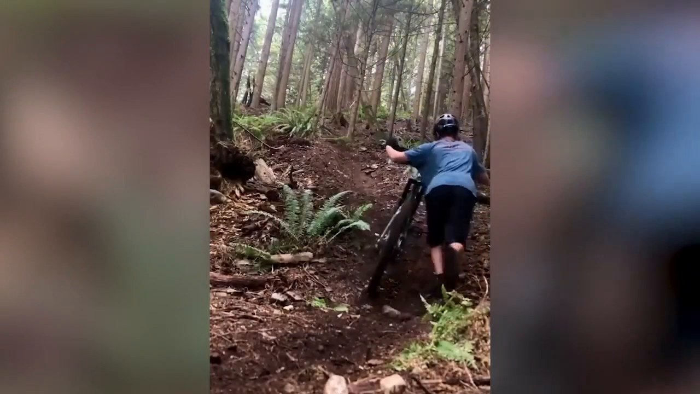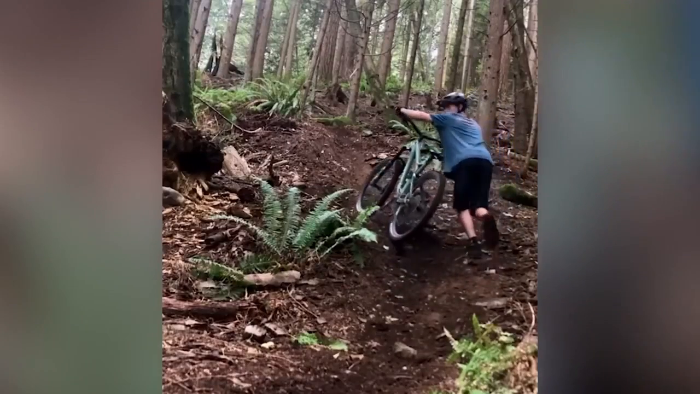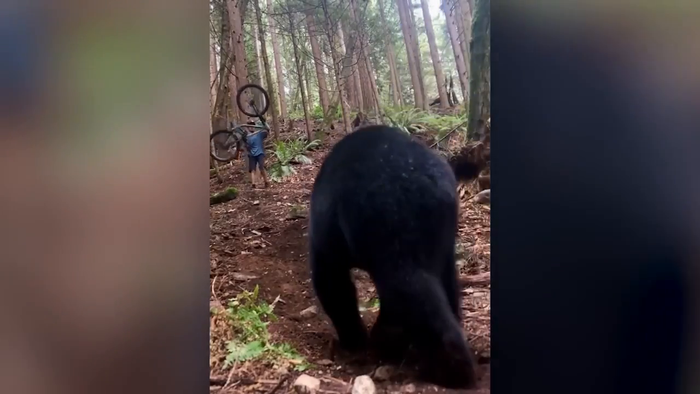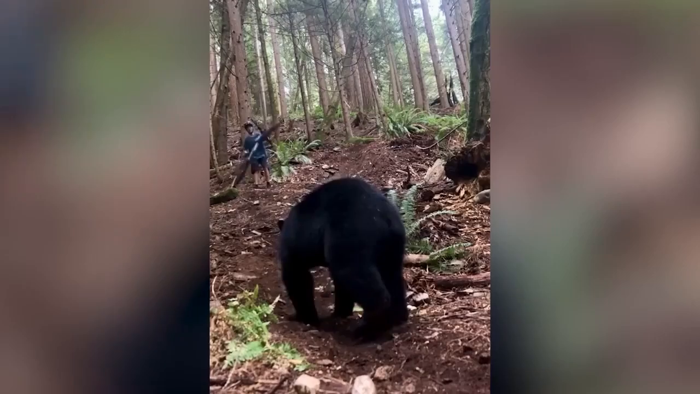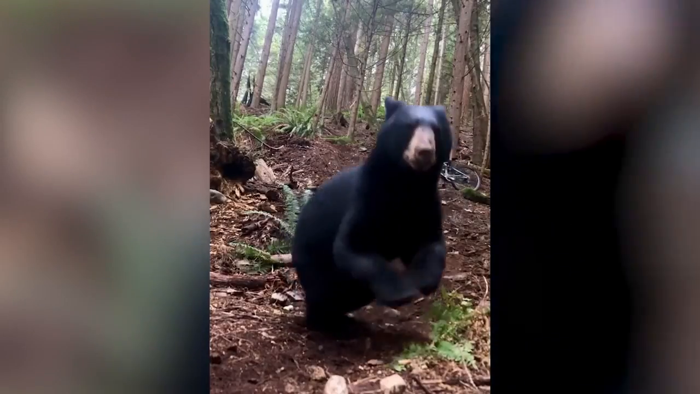As he cruised through the woods, the boy noticed the bear trailing him closely behind. Nervously calling for help, he skillfully used his bicycle to amplify his size and bravely shouted at the bear. The rider's humor and quick thinking seemed to amuse the bear more than anything, as it curiously investigated the camera before strolling away.